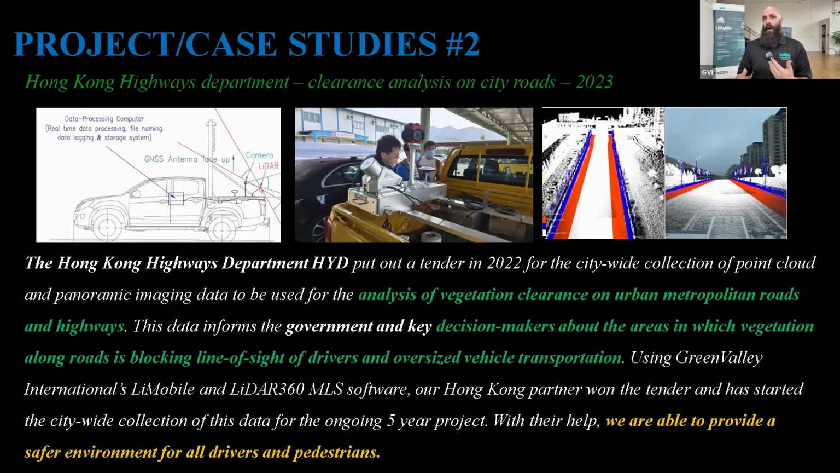In Hong Kong, we worked with the Hong Kong Highways Department over the course of a couple of years so far. Their whole process with LiDAR360, LiDAR360 MLS and the LiMobile system was for vegetation clearance analysis on urban metropolitan roads and highways, as highlighted earlier.